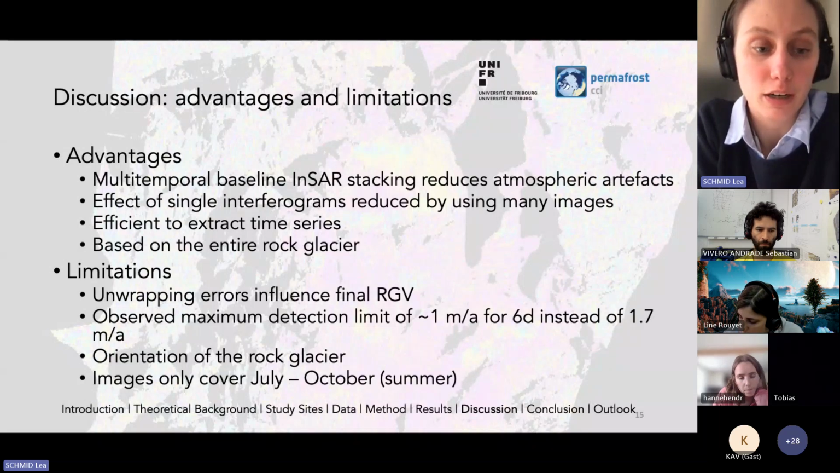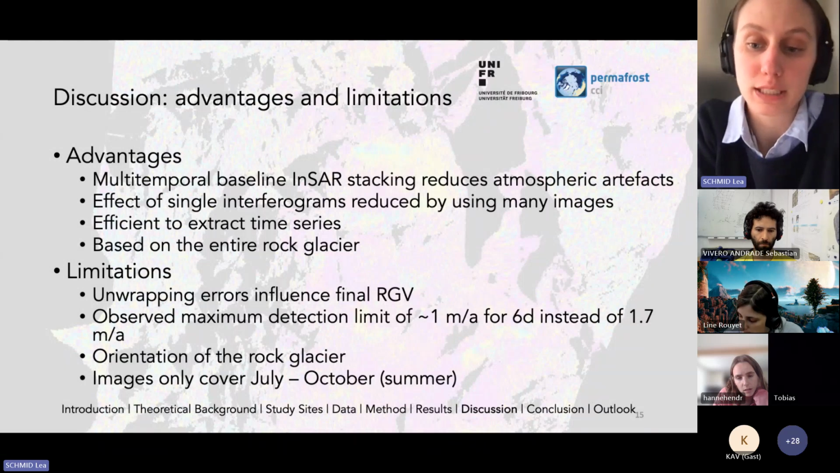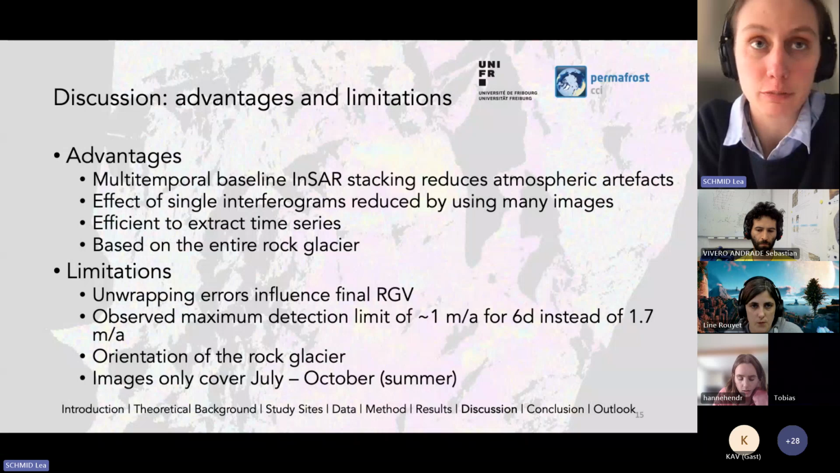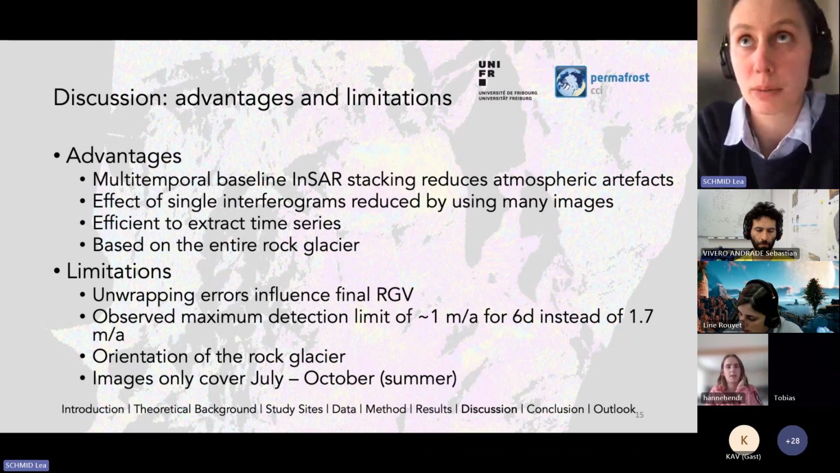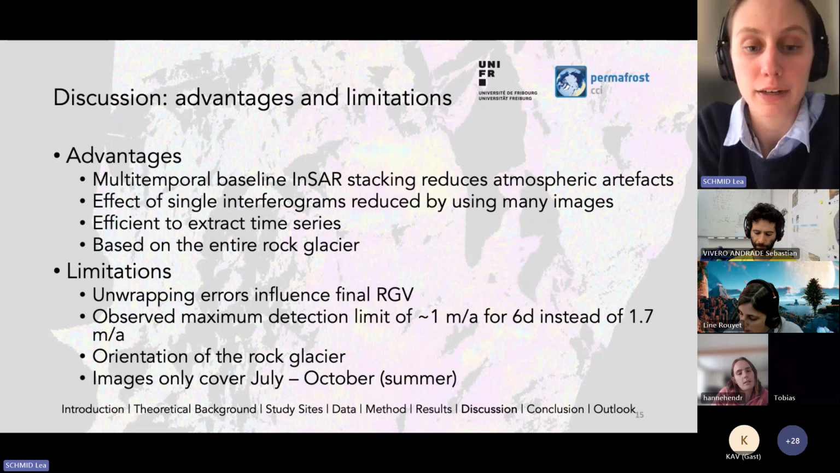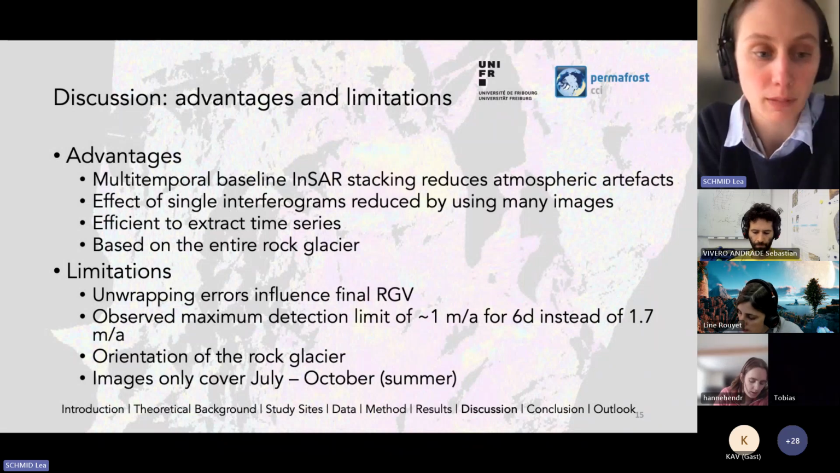Also, my observed maximum detection limit is about 1 meter per year for 6 days instead of 1.7 meters per year. I found this out due to wrapping errors already occurring at 1 meter per year, which is a bit more than half a fringe cycle, in areas where we know that the velocities from GPS measurements are more than 1 meter per year.